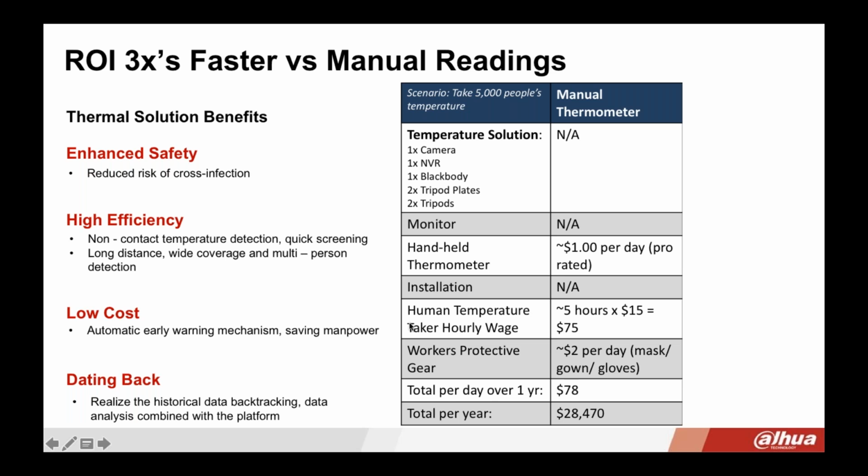And then you have to pay your human temperature taker an hourly wage, because somebody has to take those temperatures. So maybe we're estimating around 5 hours, paying them $15 an hour, $75. Also protective gear, let's say on the low side, $2 per day, and that includes masks and gowns and gloves that you need to use. So per day, you're looking at around $78 to get all these people through. So over a year's time, $28,000.